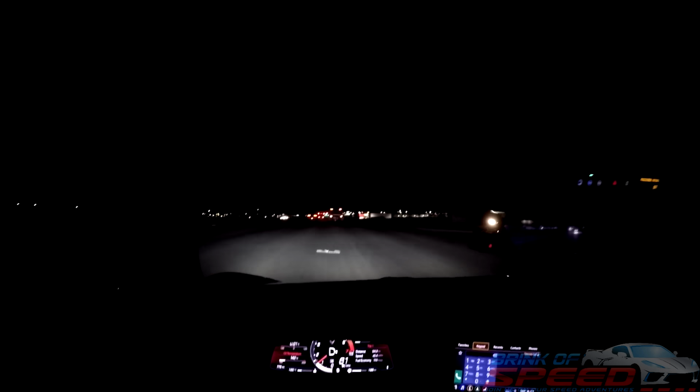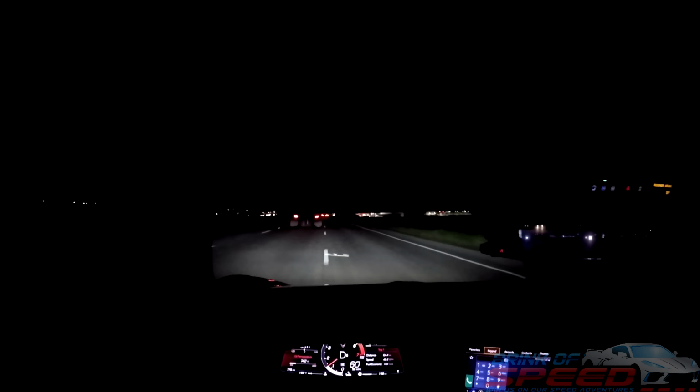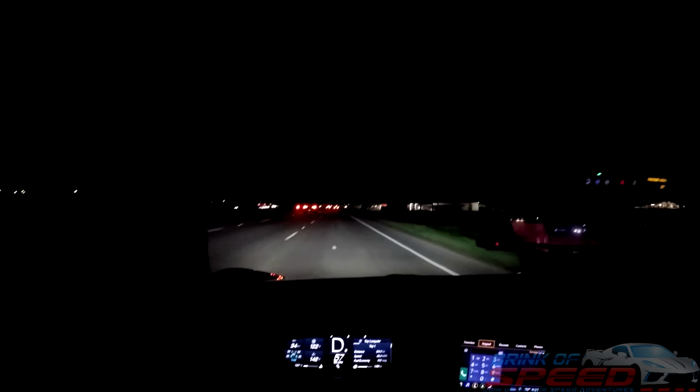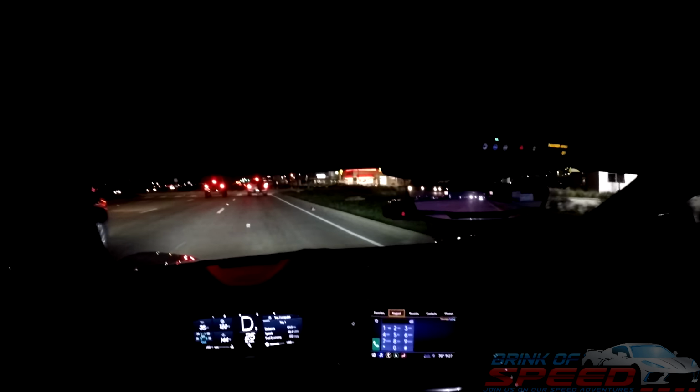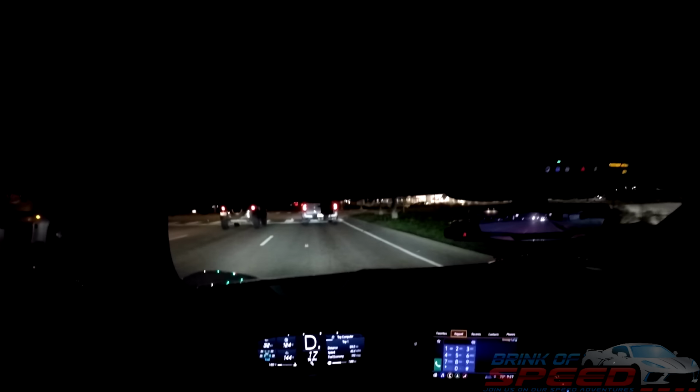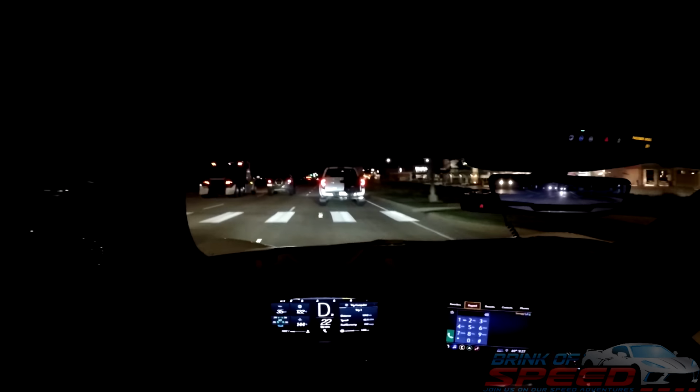So right now we're in sport mode. I'm going to shift her over into track mode. Man, it really changes the way that this thing downshifts and upshifts when you're in automatic mode. It's so incredible how fast the shifts are.